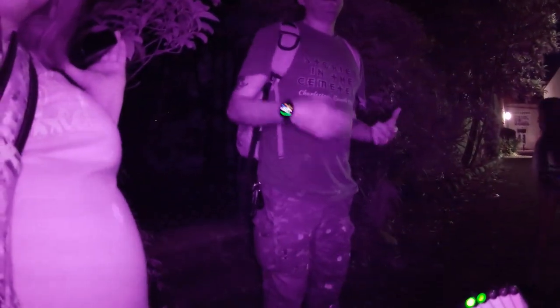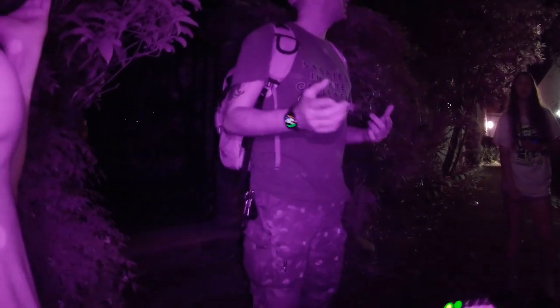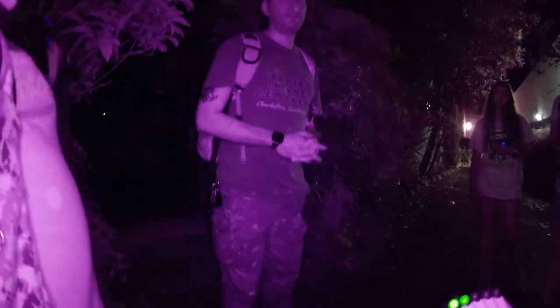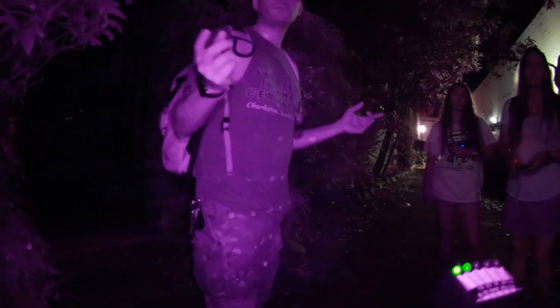But if you're going to try this on your own, I don't know how long you guys are going to be in town, and you're going to walk all the way through here and turn on your voice recorders from your phones to see if you can get a whistle out of that. Just keep in mind, every local knows the story. Anybody walking up and down Cumberland Street or Queen Street throws a whistle down this alley.